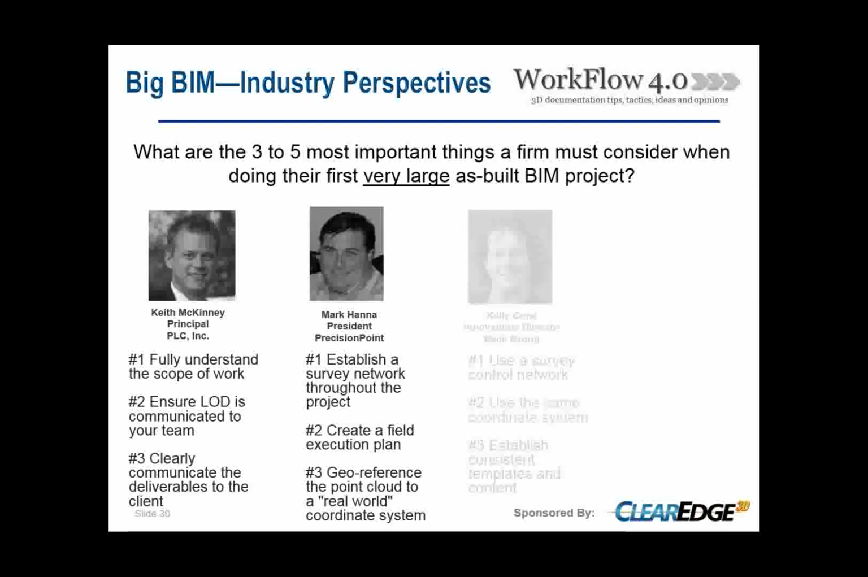And the third one was georeferencing the point cloud to a real-world coordinate system. So it's better managing of the downstream point cloud modeling workflows when you are assigned to a real-world coordinate system, basically tying in the different disciplines to work on the same coordinate system.